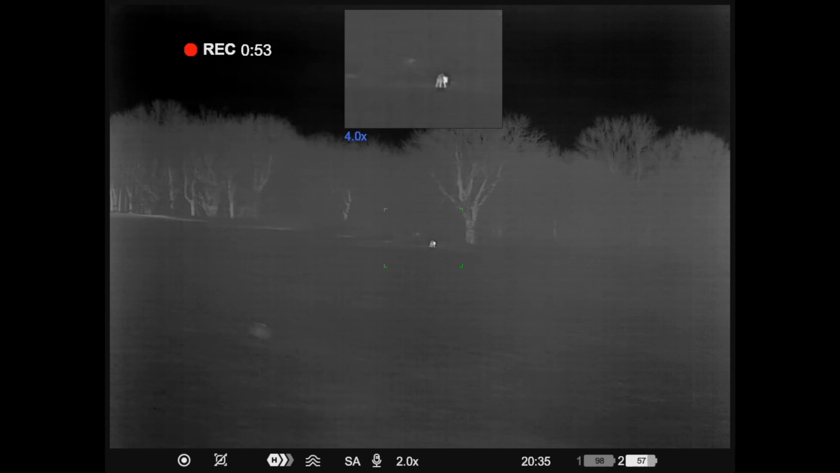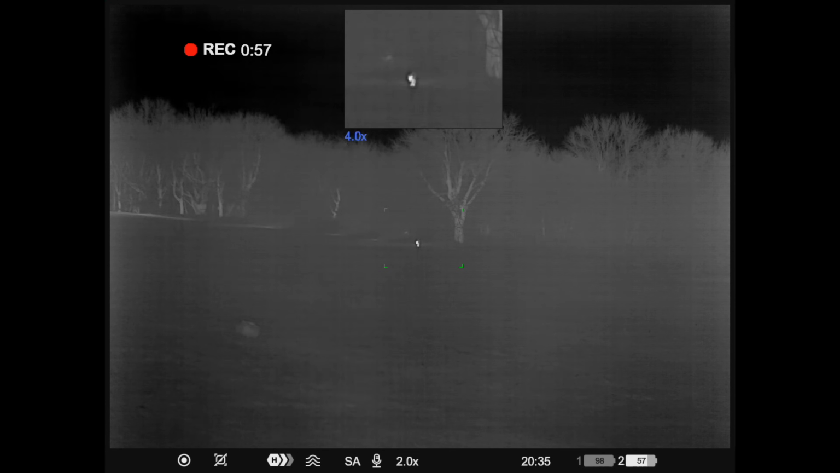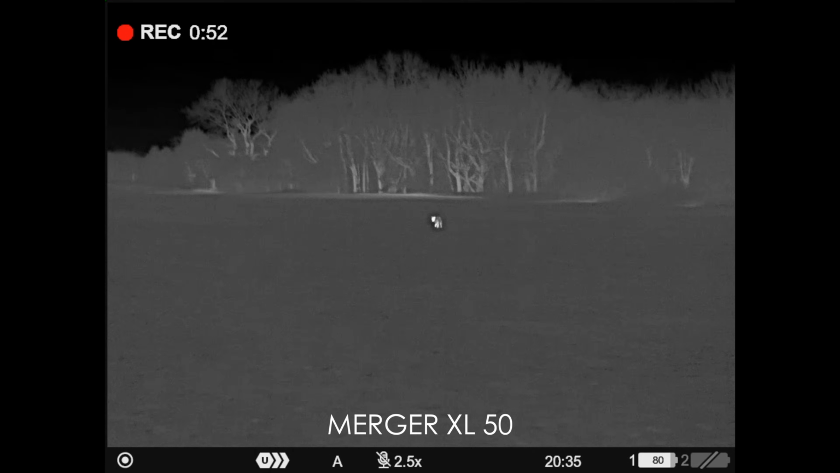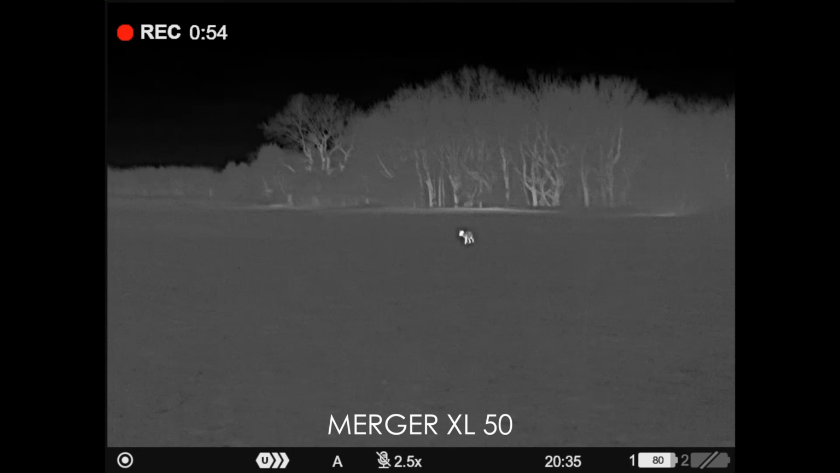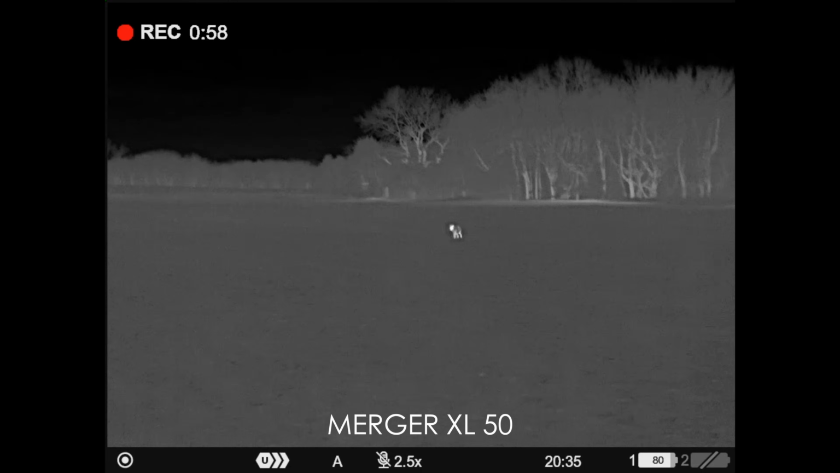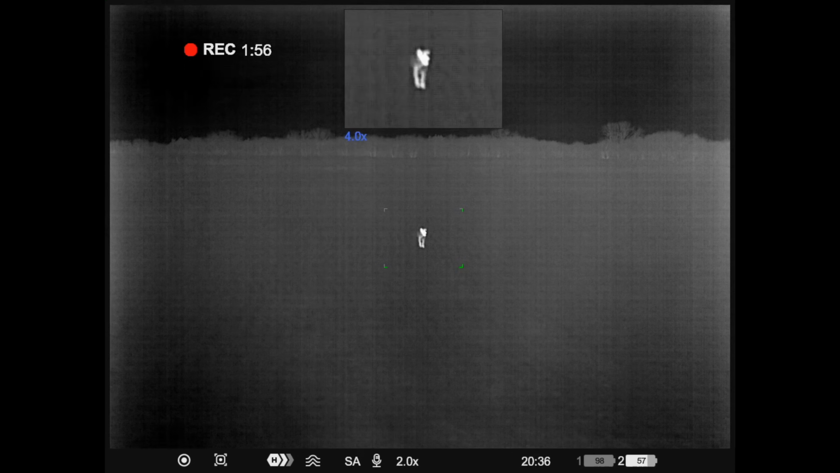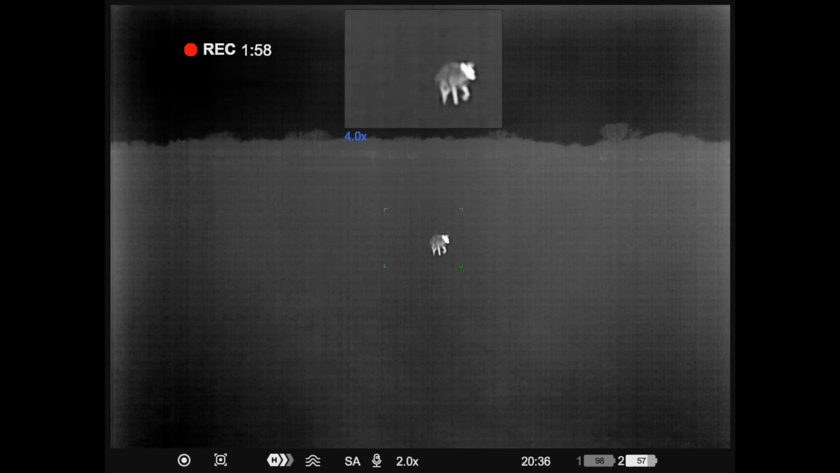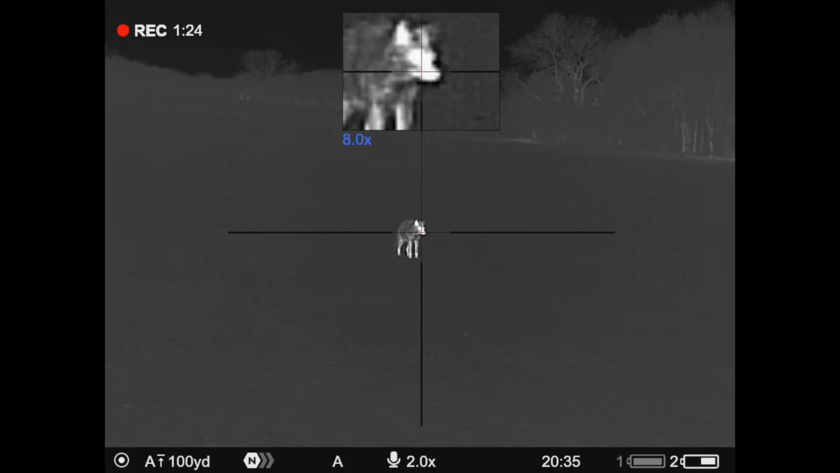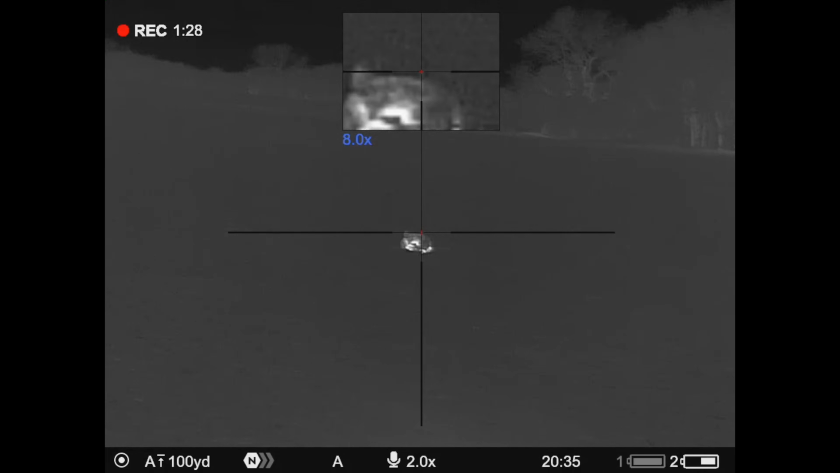Might be a cat. No, I think it's a coyote. Yeah, it's a coyote. I think it's a mangy little coyote. Woo! Whack him, Mike. Did you shoot him, Mike?